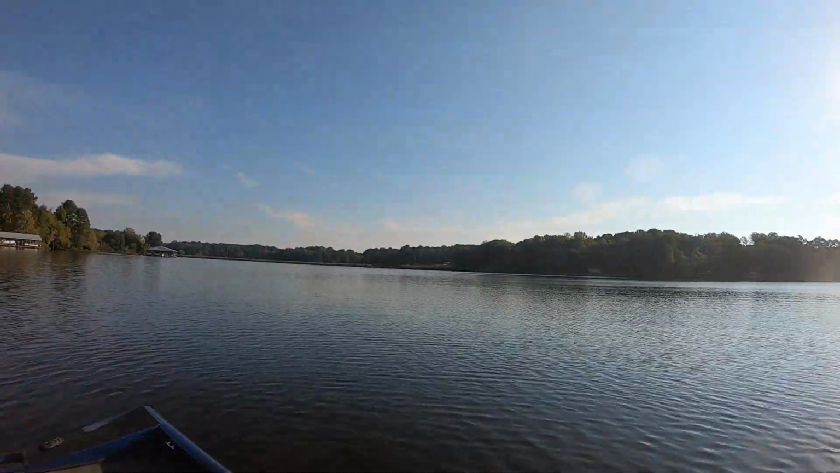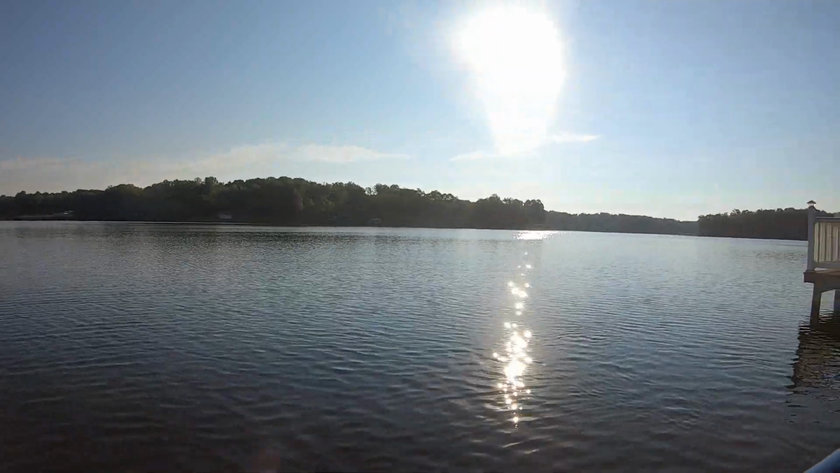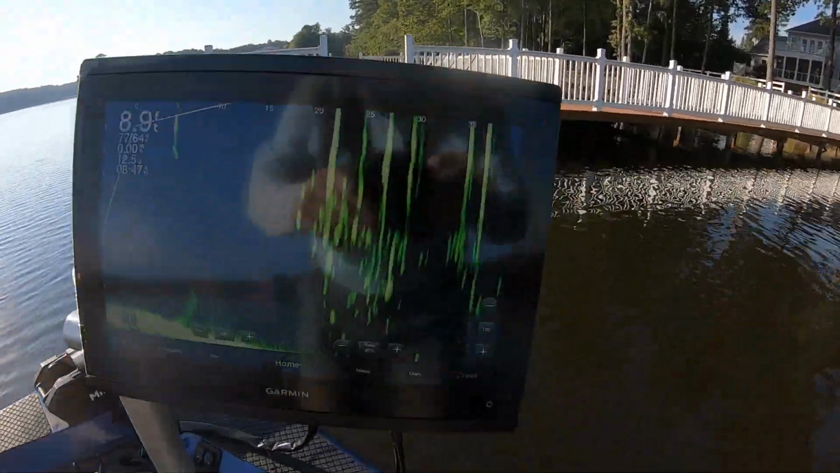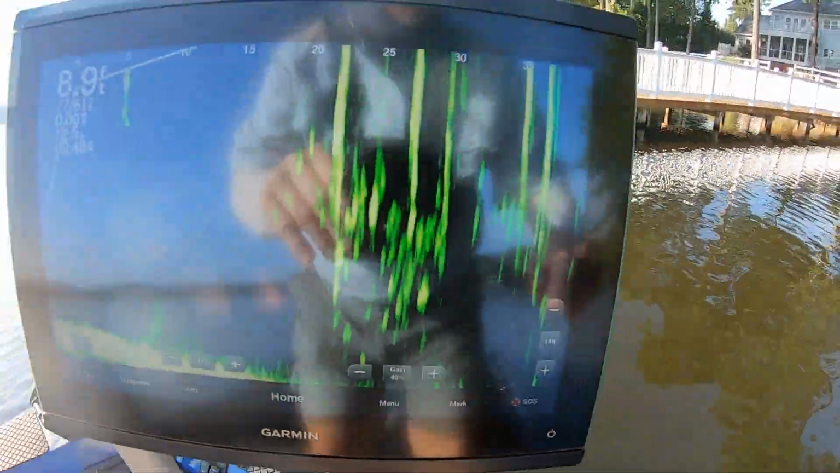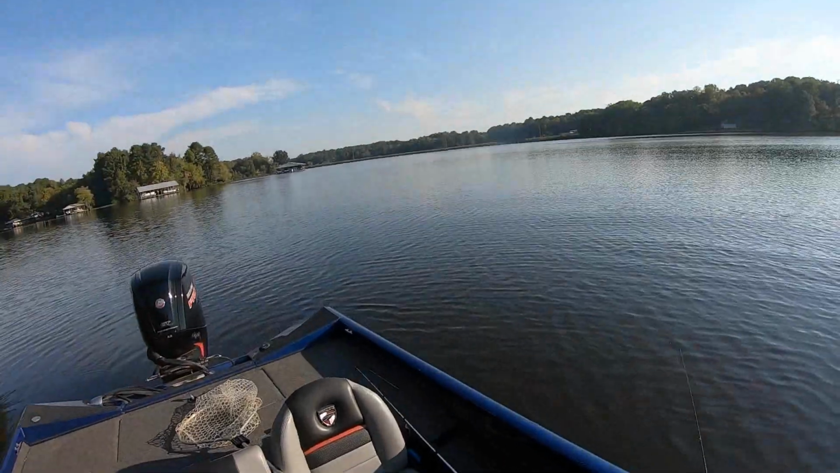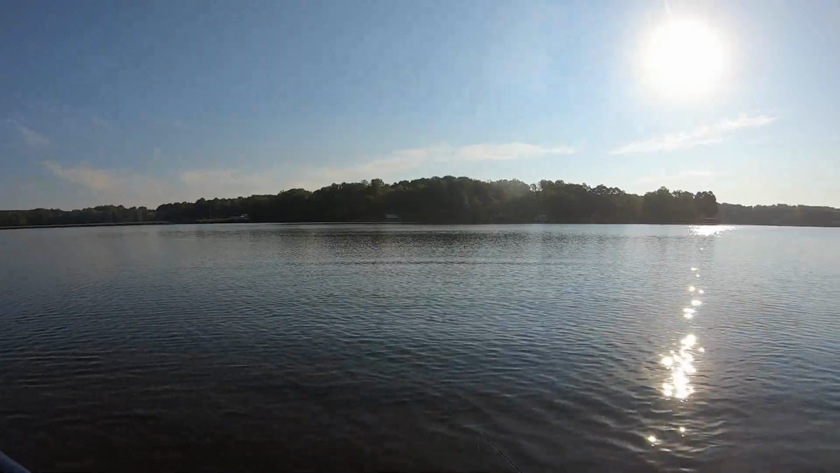All right, guys, there's plenty of crappie here. Like I say, this is a community hole, it gets fished a lot. You can see right there, all them little marks right there are crappie. Right there's probably 25. There's probably some on the other corner. It's probably 50 here at least. This gets fished a lot, but let's go see if we can catch a crappie now in open water.